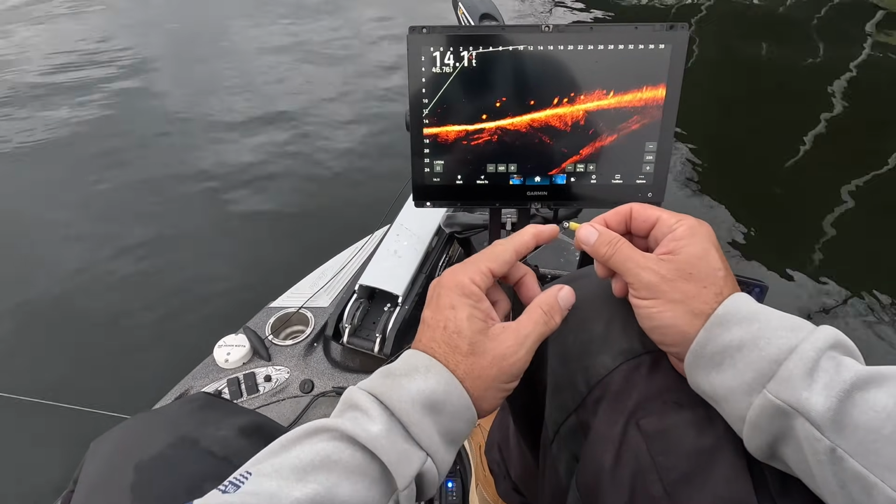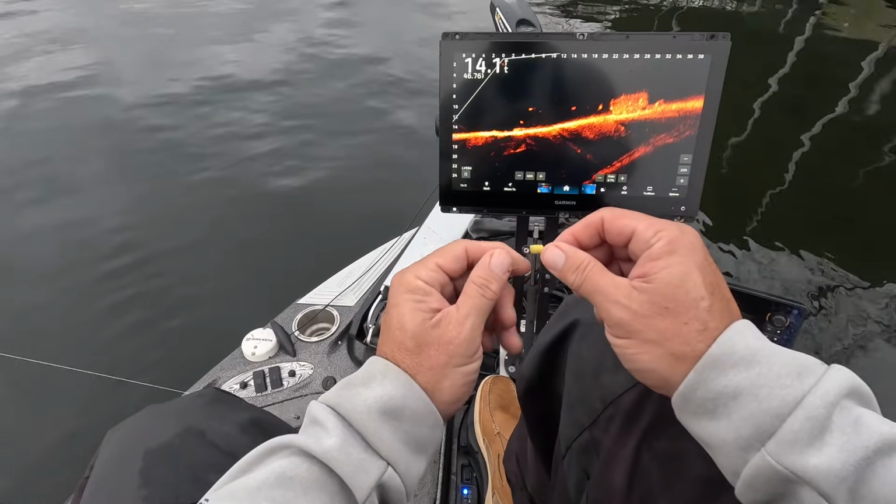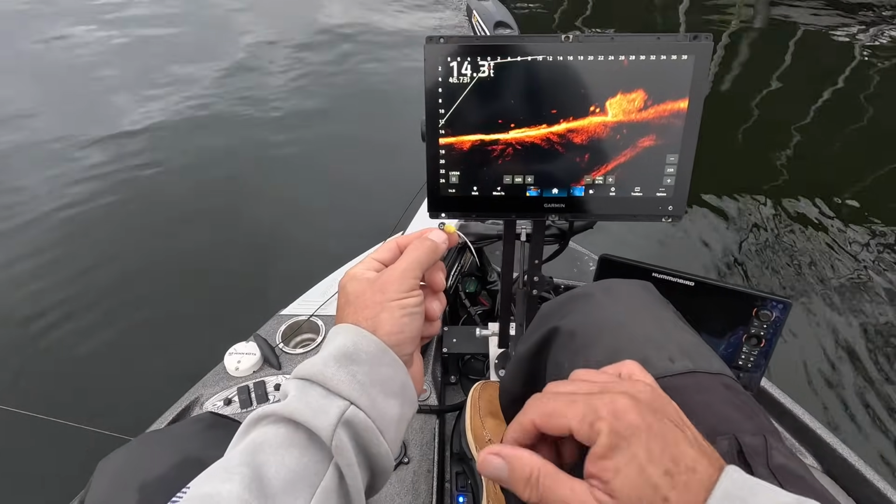I always get asked that question. Is it straight to the jig? Absolutely, because it's a small diameter. I have complete faith in the fact that these fish are going after the bait and are not worried about the line. But that's it, small hair jig, guys, and you guys can check them out at the website.